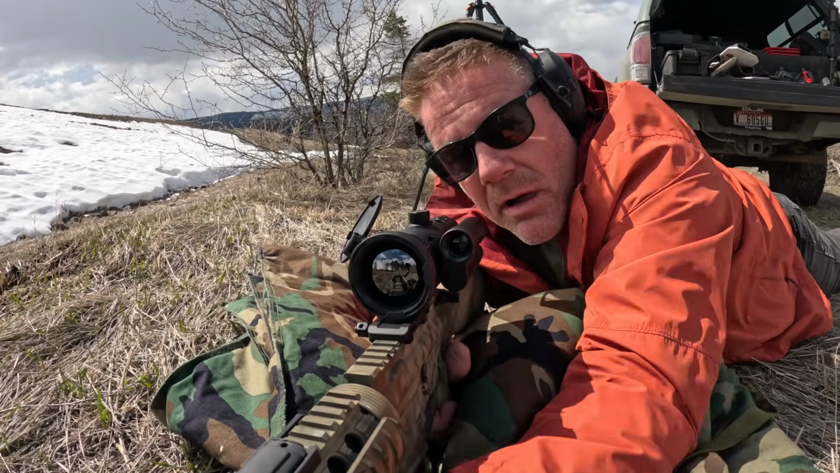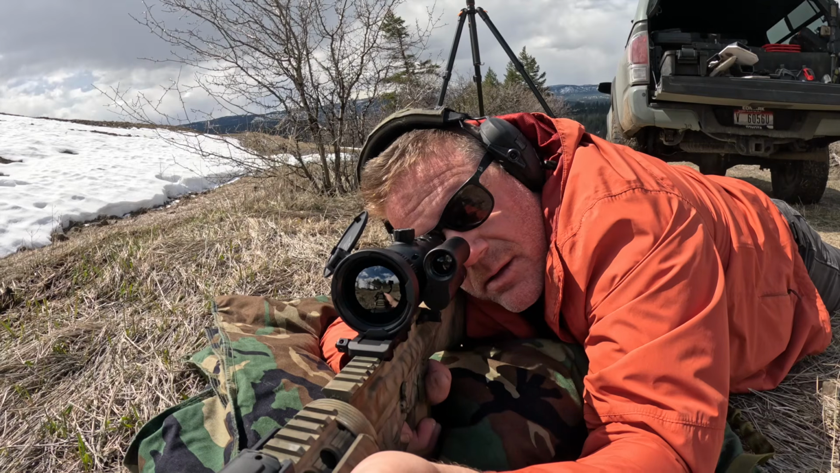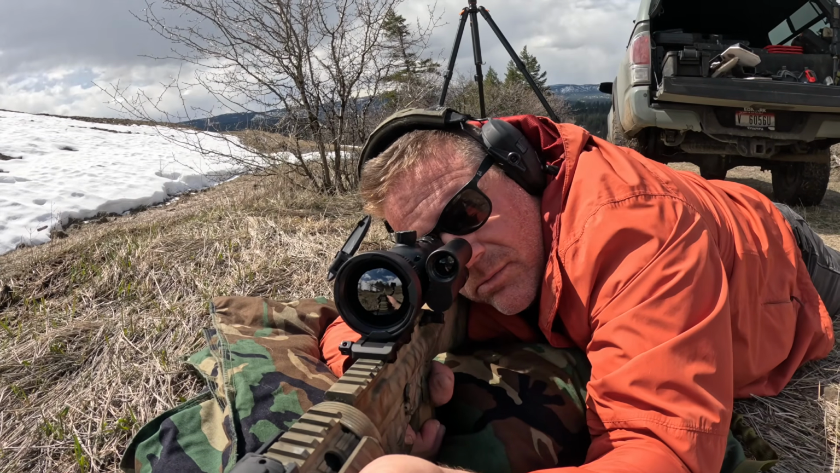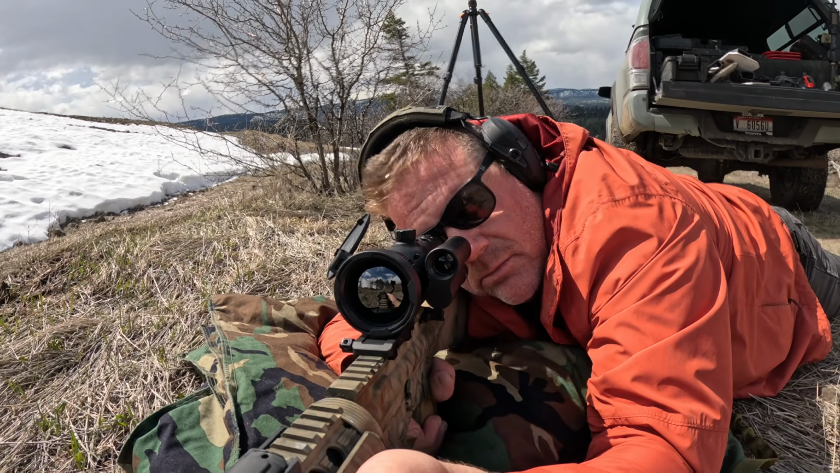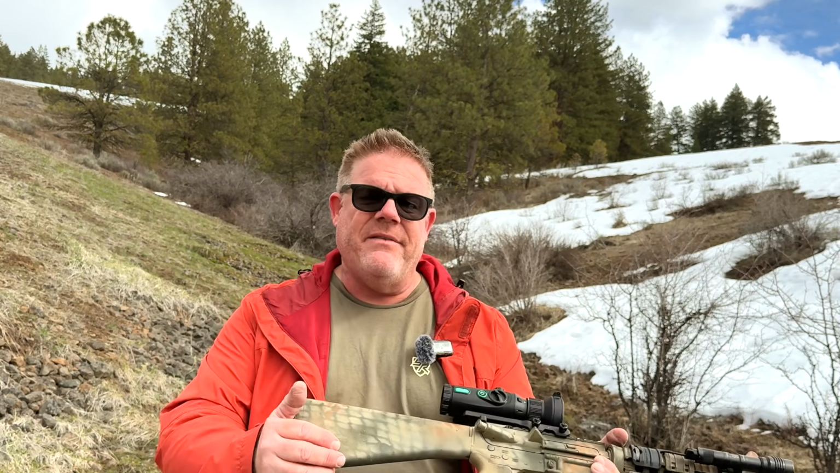Now these things always come with a ballistic calculator, and the MT1000 is no different. So if you're a big hunter and you like different loads and you have different bullet weights, velocities, even different calibers, you can program them into the MT1000 and they'll be waiting for you next time you go hunting. I personally don't really have any use for that.